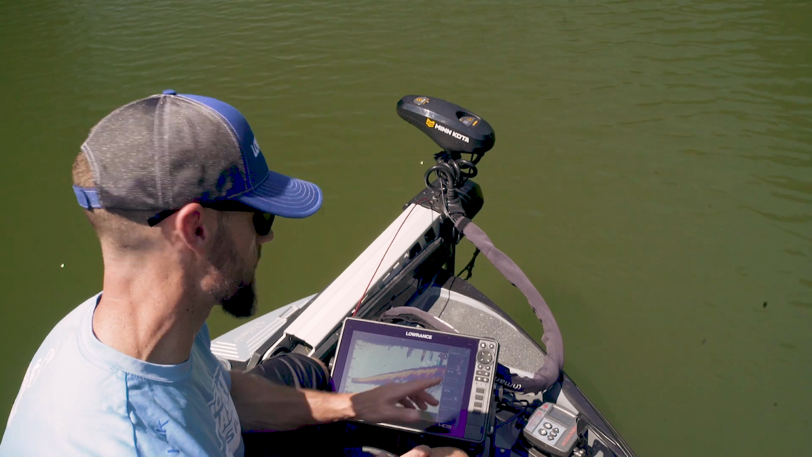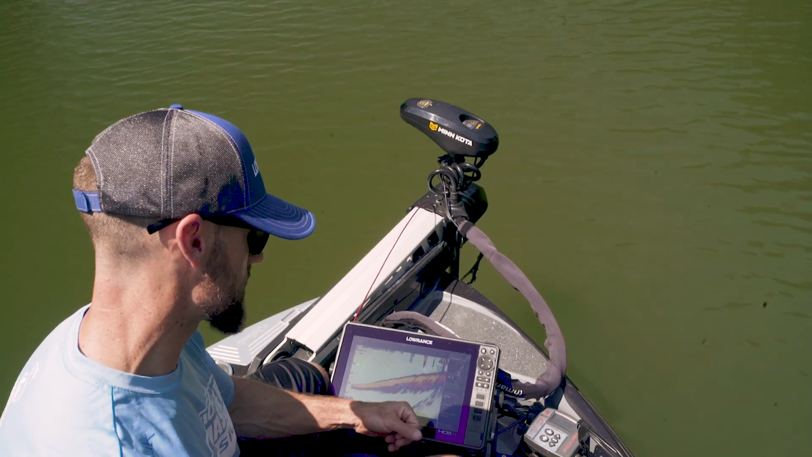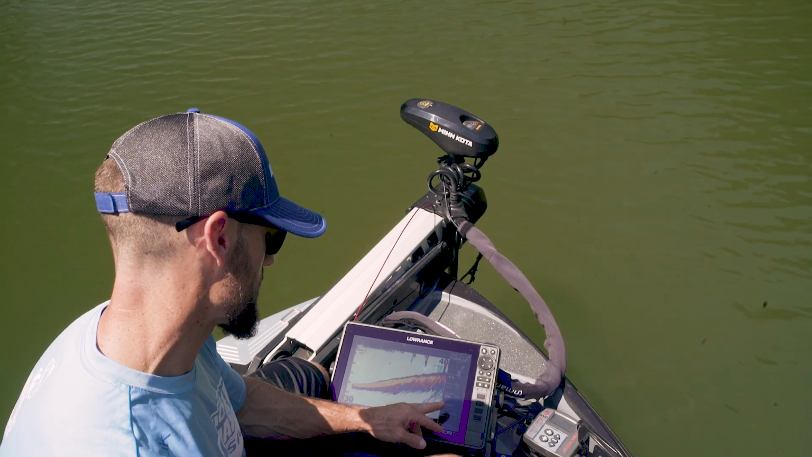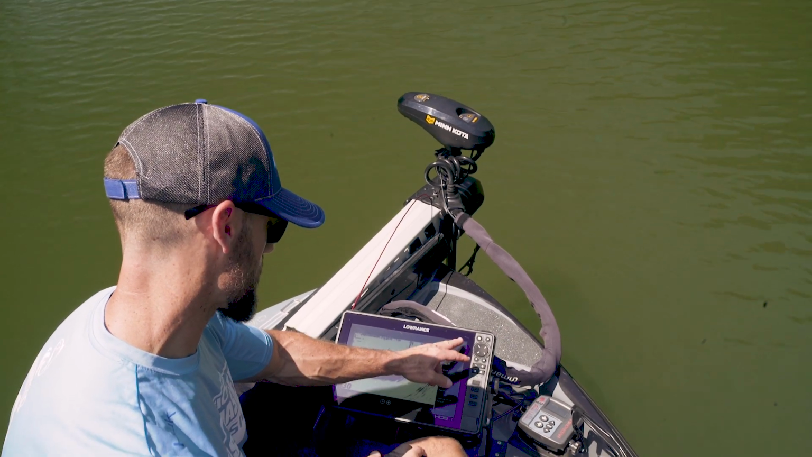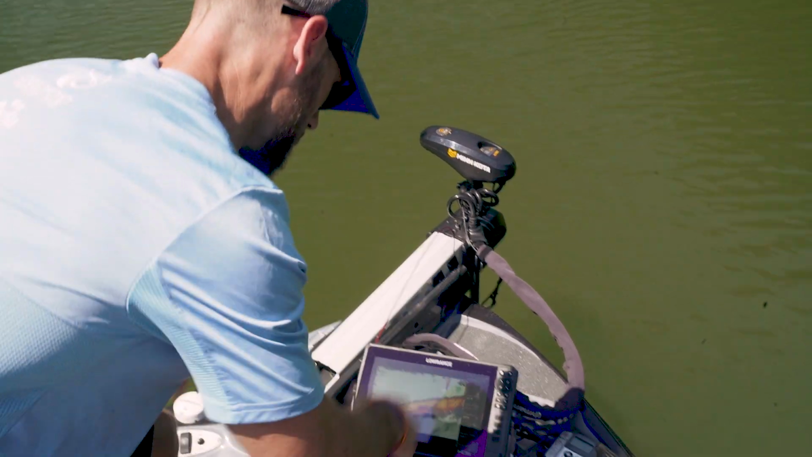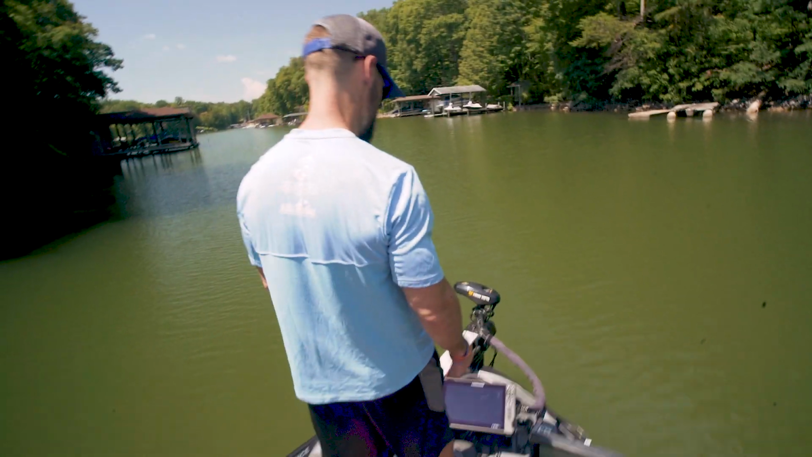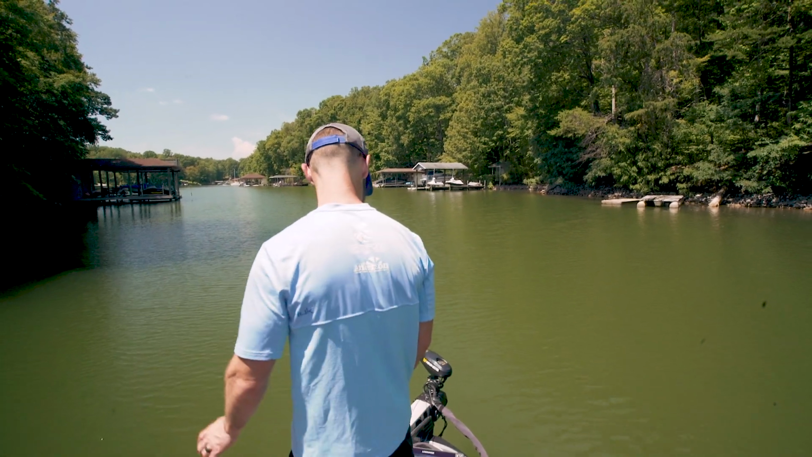I messed around with it a little bit. I felt like that's where I could see the most. And you can definitely see fish on this bad boy pretty easily. Leaving it on that custom mode, and we're just going to let it go back to the full screen that you'll see. But we're going to go take a look at a few other things.